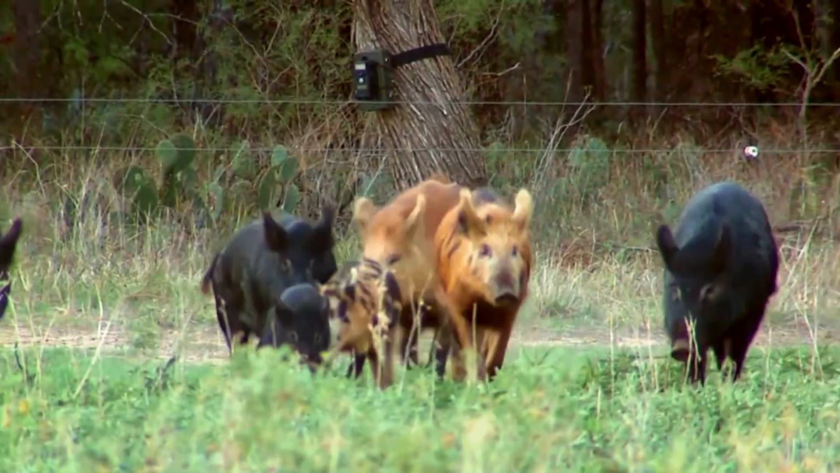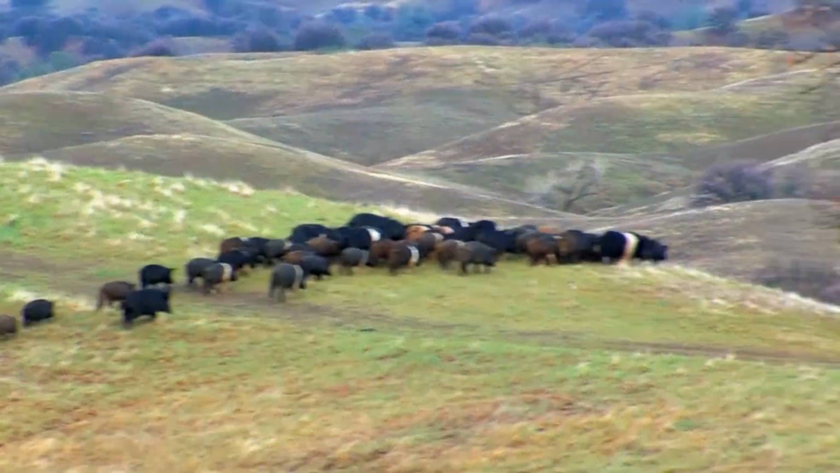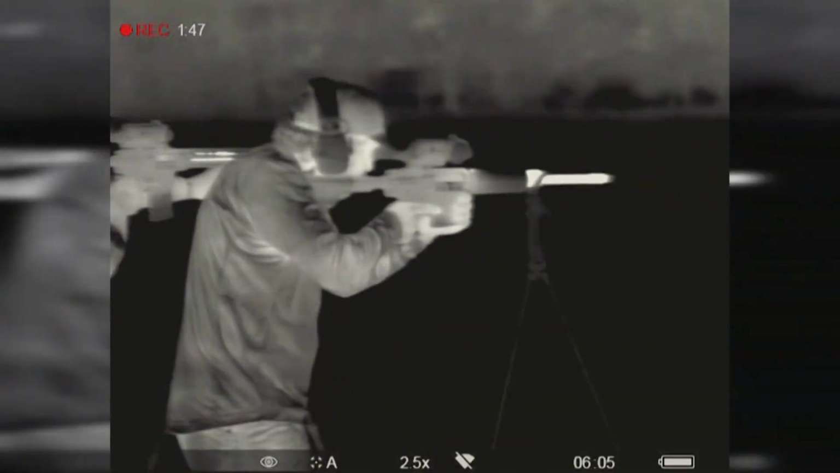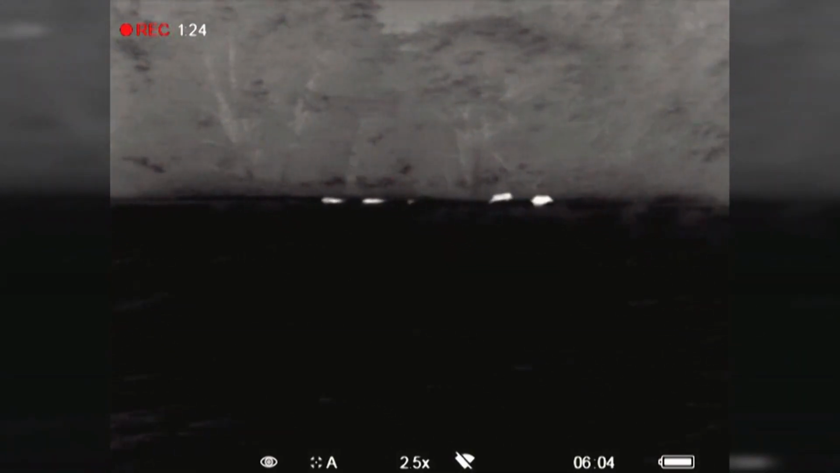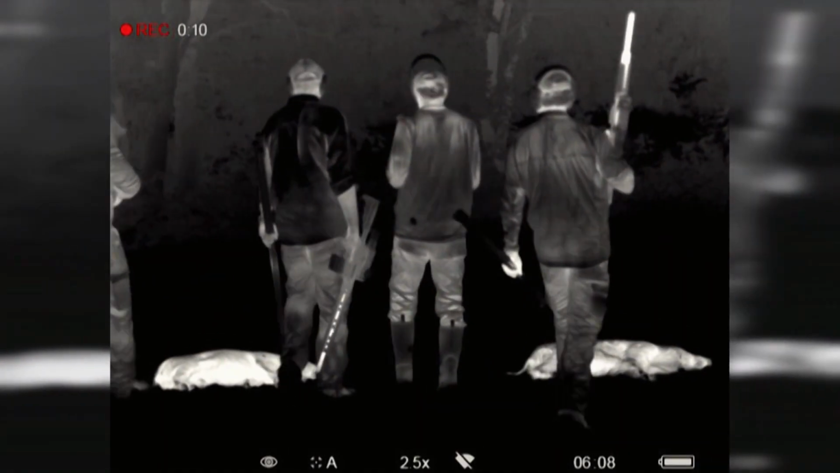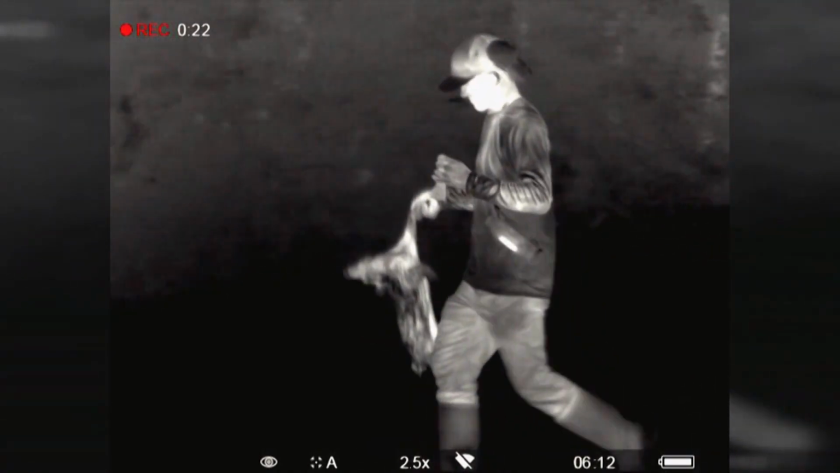I've read a lot of different reports that suggest that we have to kill at least 70% of the feral hog population in Texas just to maintain the current feral hog population where it's at. Not even to start winning, but the bottom line is we need people to get out there. We need more hunters and we need more pigs killed. And we tell these guys when they come, it doesn't make any difference whether it's a big pig or a little pig. A dead pig is what we like.